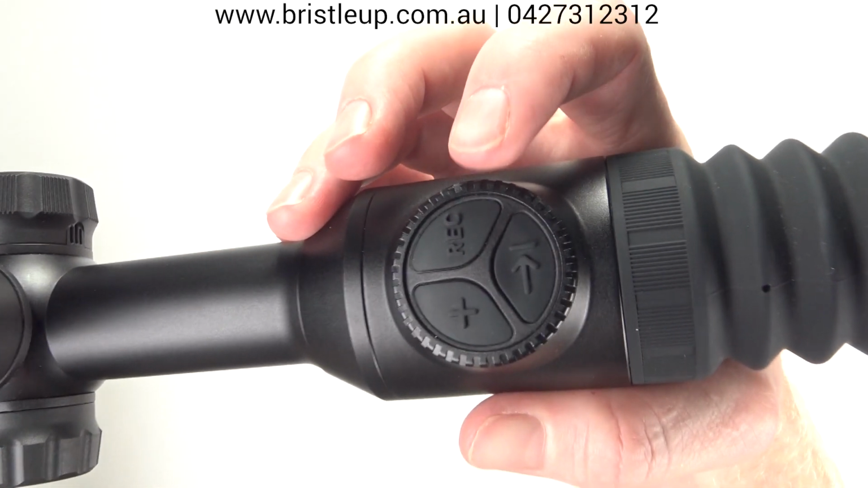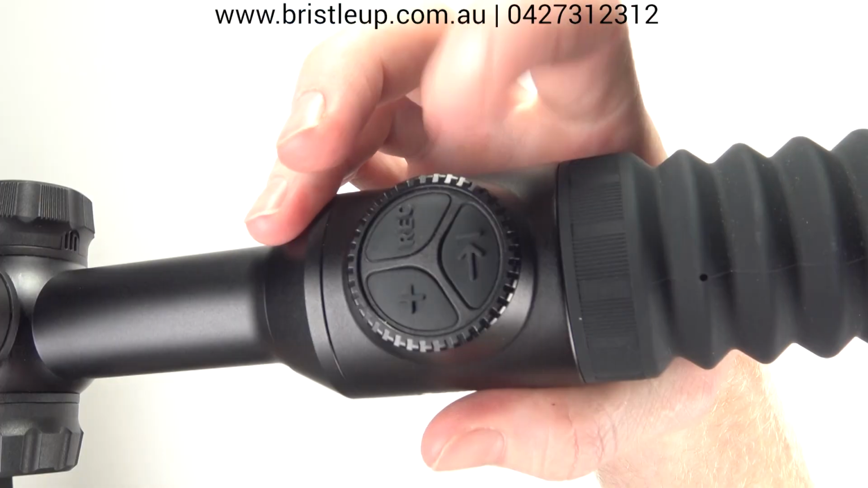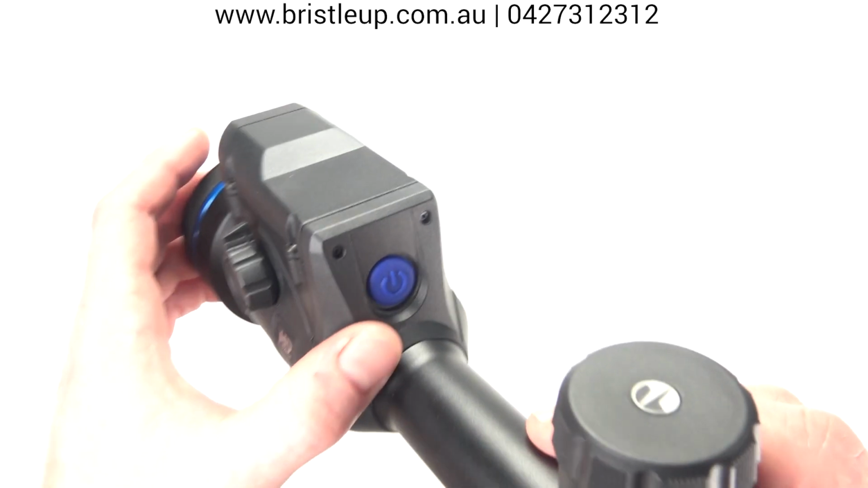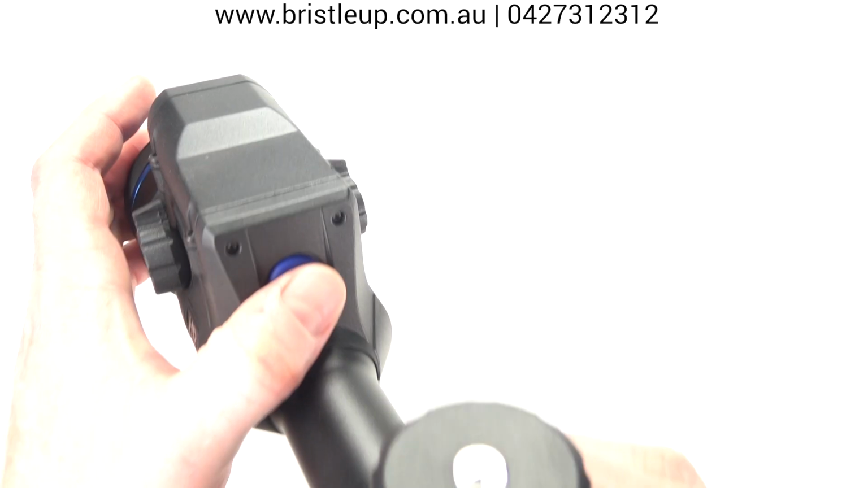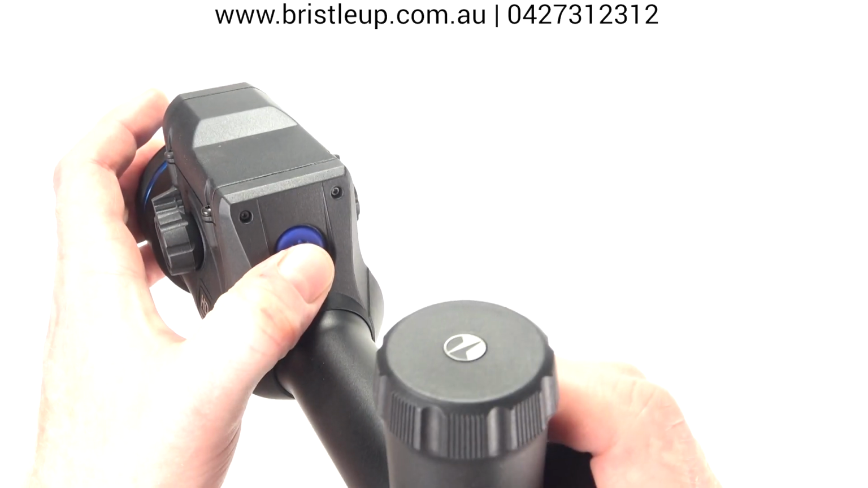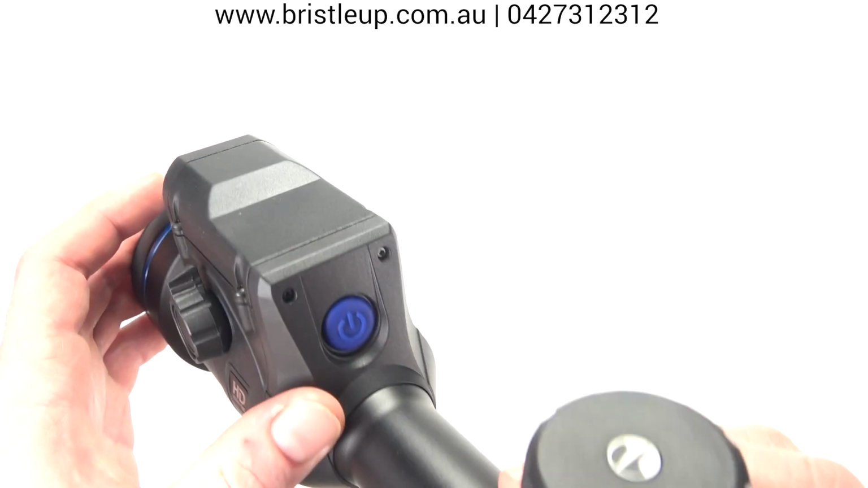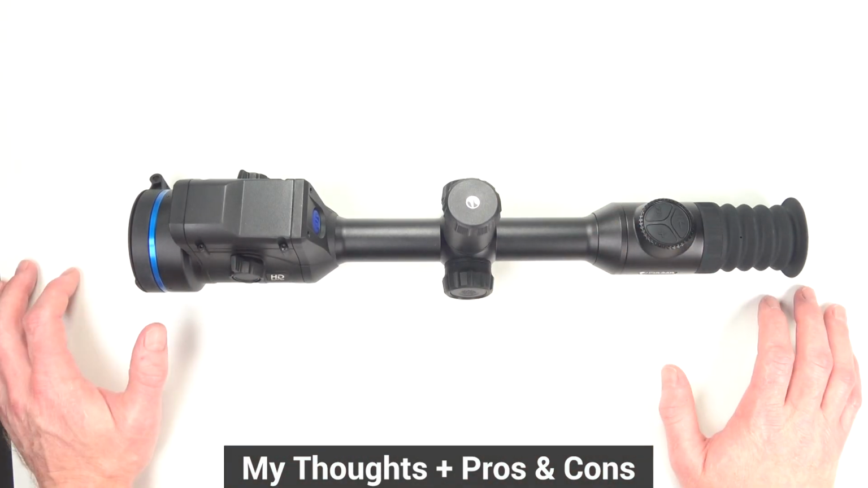When your rangefinder isn't currently active, if you press and hold the rangefinder button, it'll change your amplification mode. I can't remember if I touched on the multi-functions of the power button. So single press to turn on, long press to turn off, and once it's turned on, if you single press it, it'll do an image calibration. Alright, so there's a quick overview on how to operate the device.